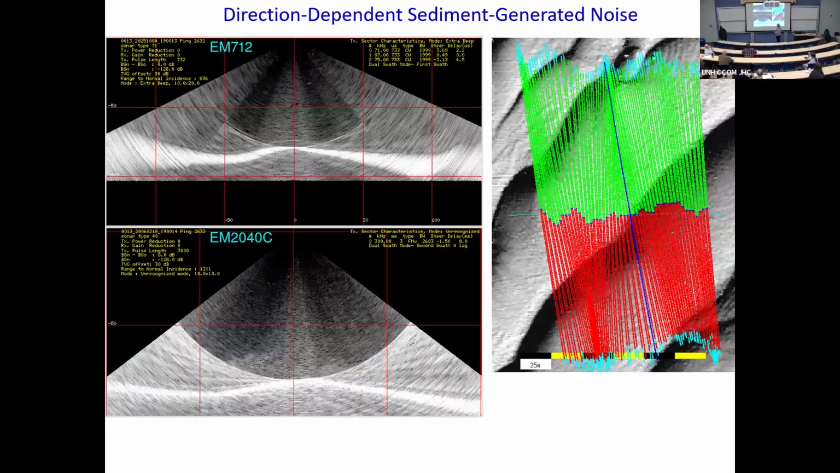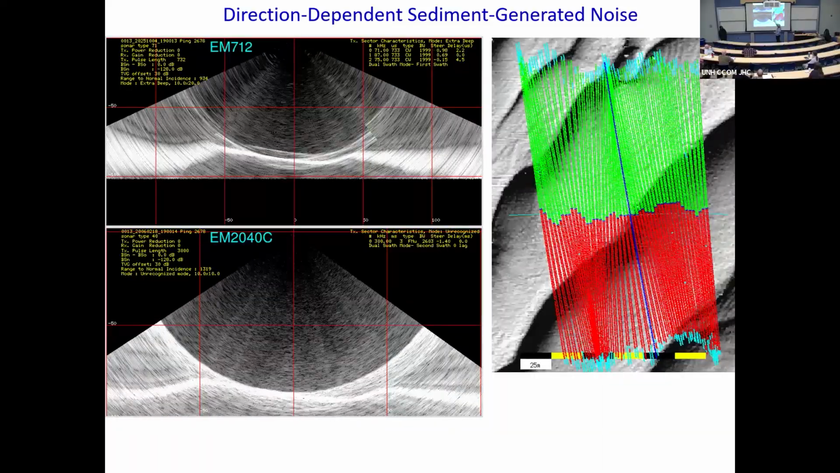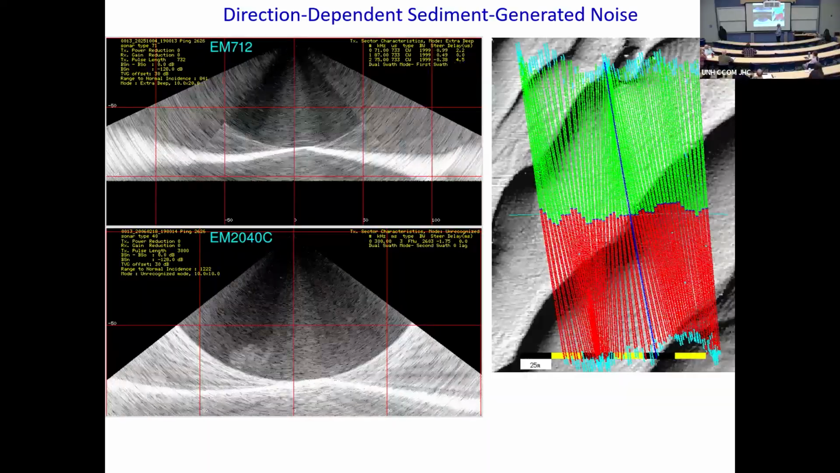I saw it in our 712 and I wondered what that was. And then I saw it here. I was like, huh. I'm actually in the intermediate mode, the 0.7 millisecond pulse there as well, just to get better signal to noise.